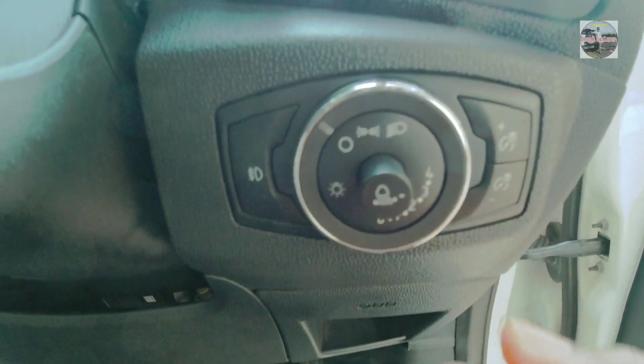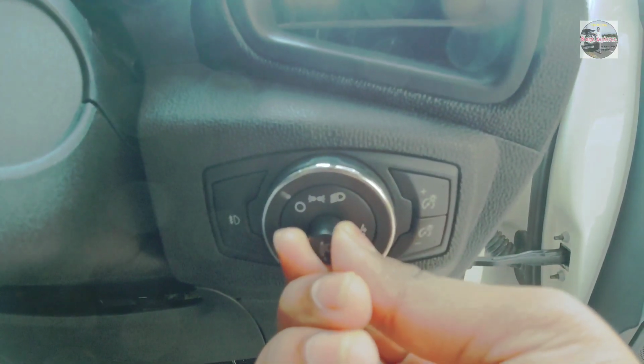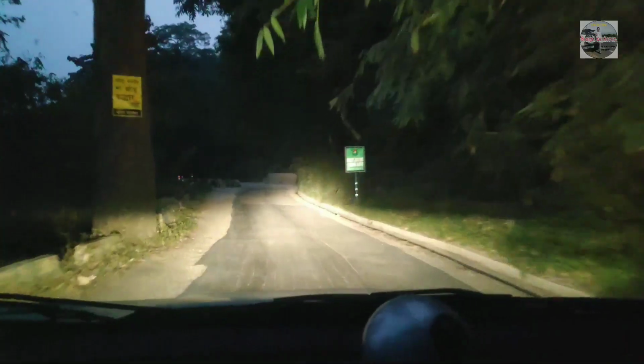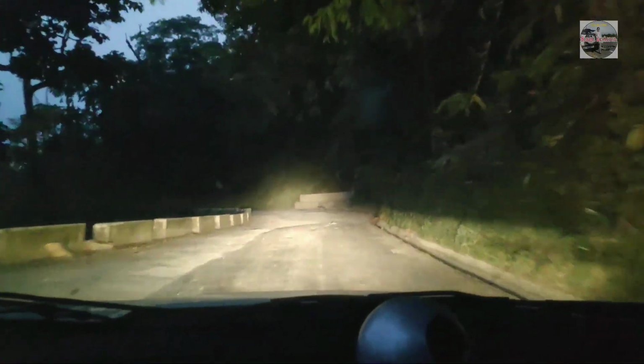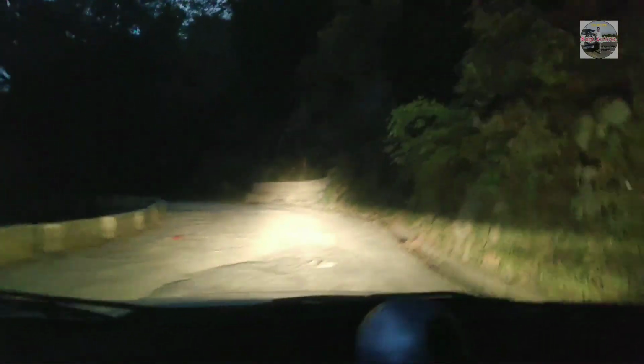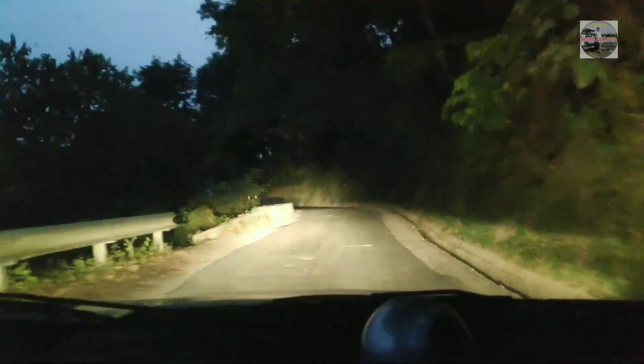So if you are driving in bad roads, then you need the visibility closer to the car, and when you are driving fast, then you can adjust the lamps far away from the car. So these were all about the dipper projector lights about this mini compact SUV.